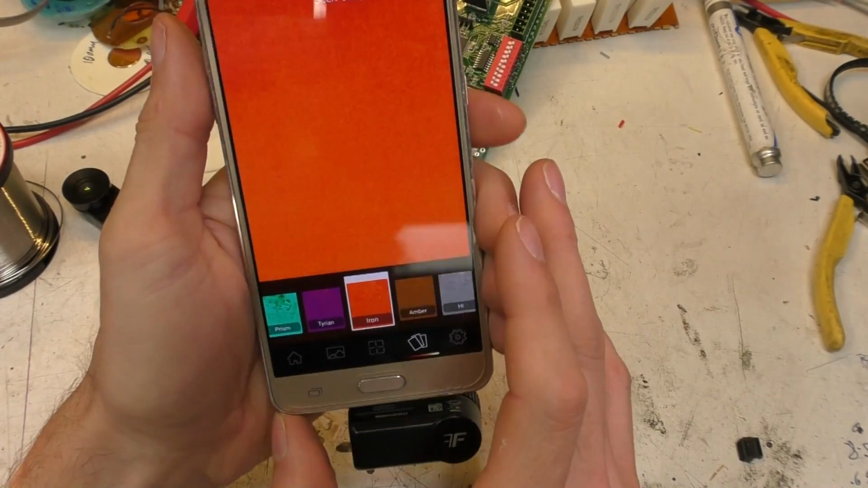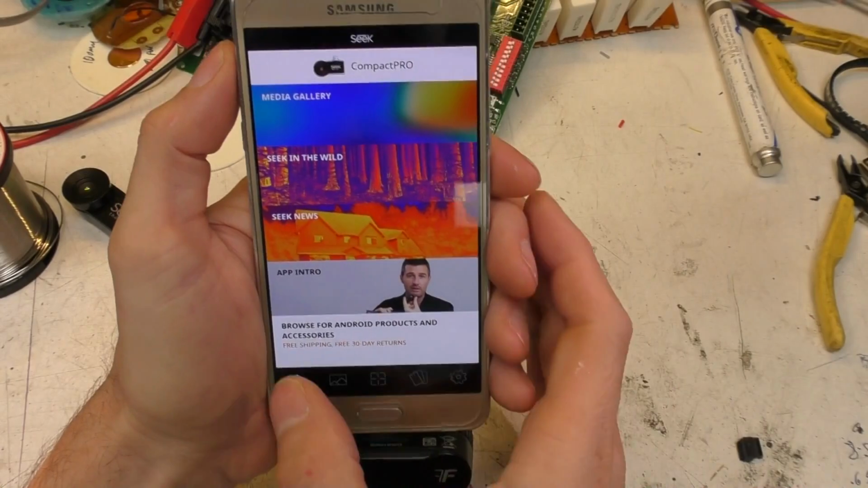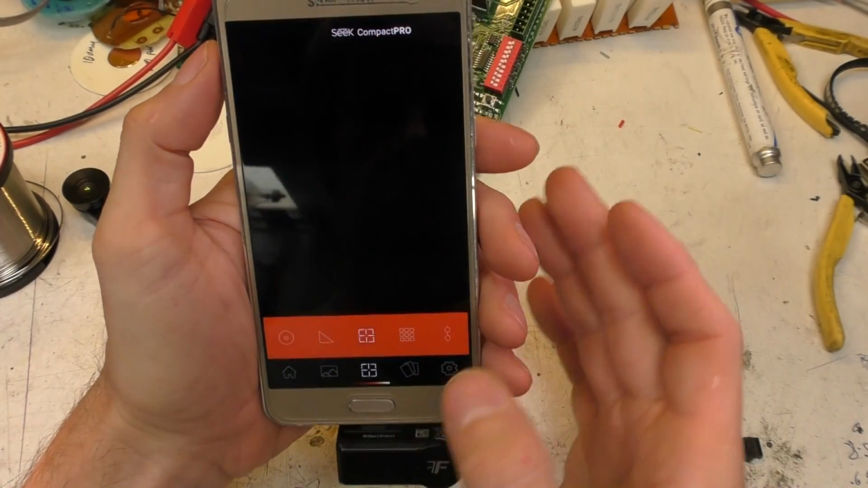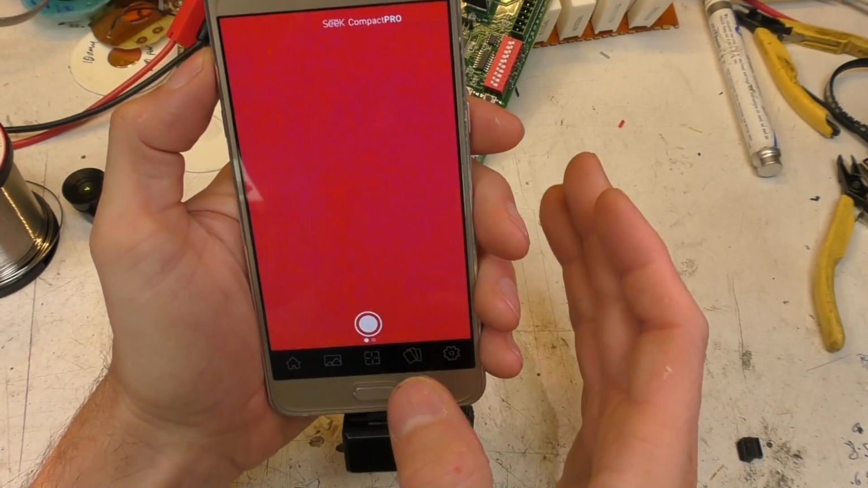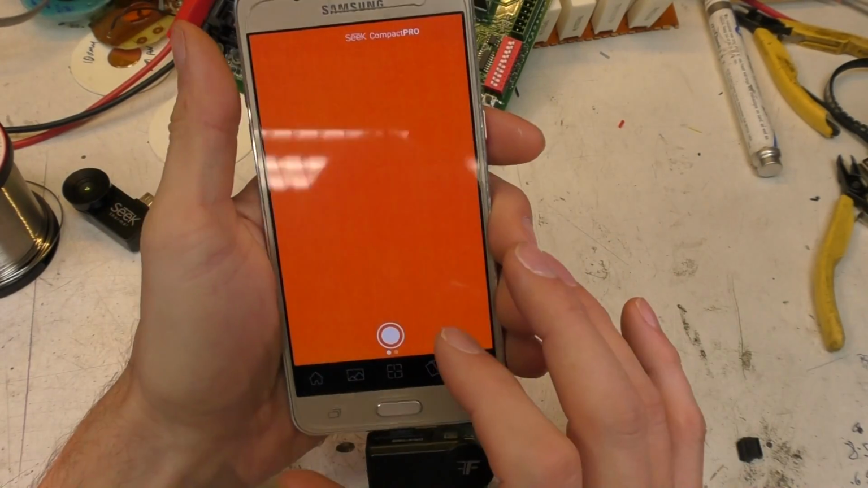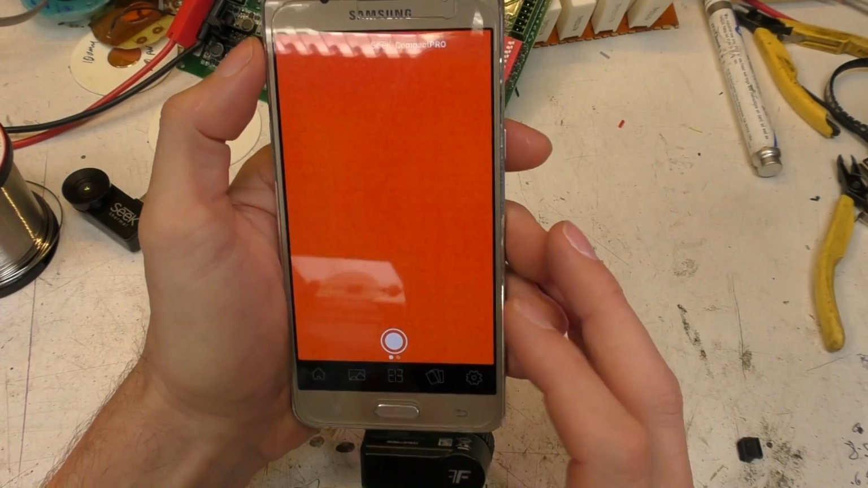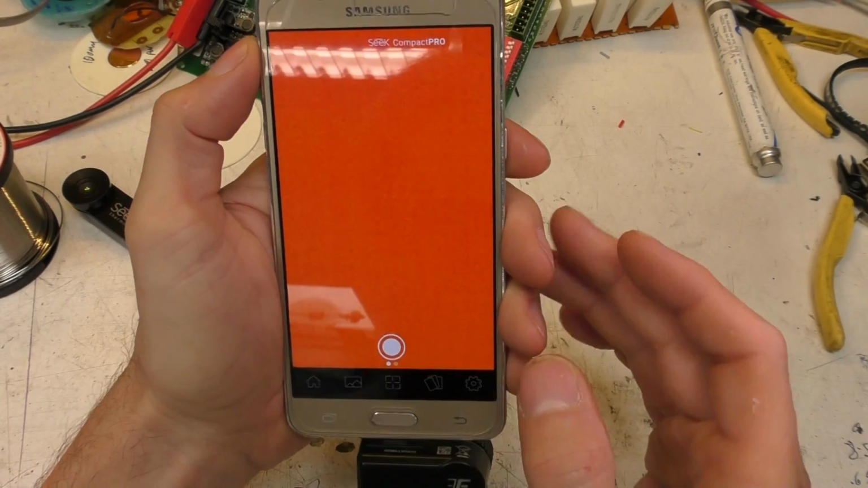I'll just quickly run through the app. Basically you've got this home screen, which is mostly just links to stuff on their website, which is not particularly useful. So on the main screen you've got these various operating modes. I really don't like that. I think the user interface on this app is pretty terrible. I think it really needs some work. They claim to have revamped it to be all new and shiny, but I think basically it sucks quite significantly.